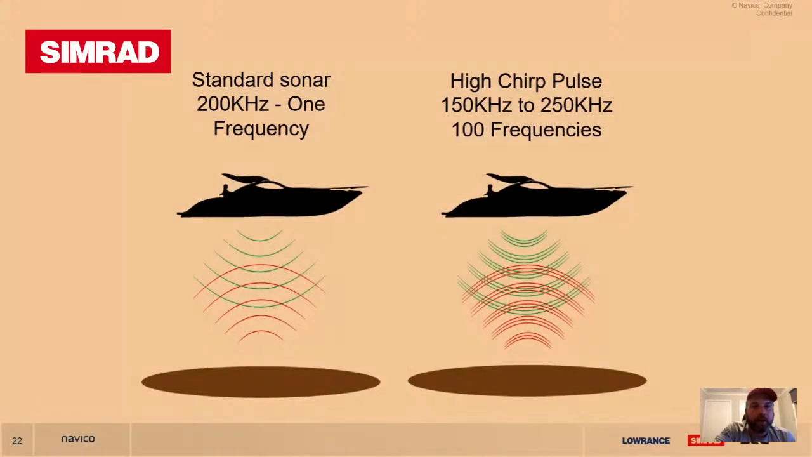Standard Sonar, 200 kilohertz, is one frequency pulsing up and down. High Chirp pulses various frequencies, a lot more energy is put into the water, and a lot more is returned back to the transducer to listen. Some people liken it to, instead of firing a rifle, shooting a machine gun at a target and listening to what it has to say when it comes back.